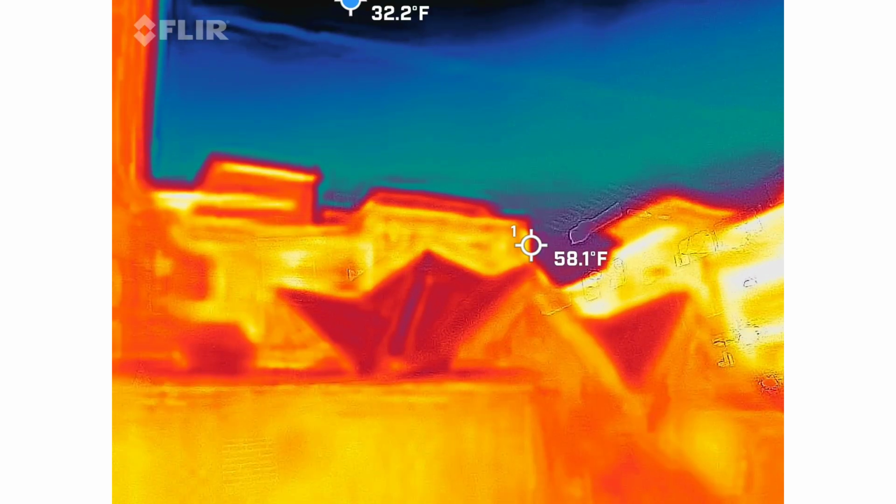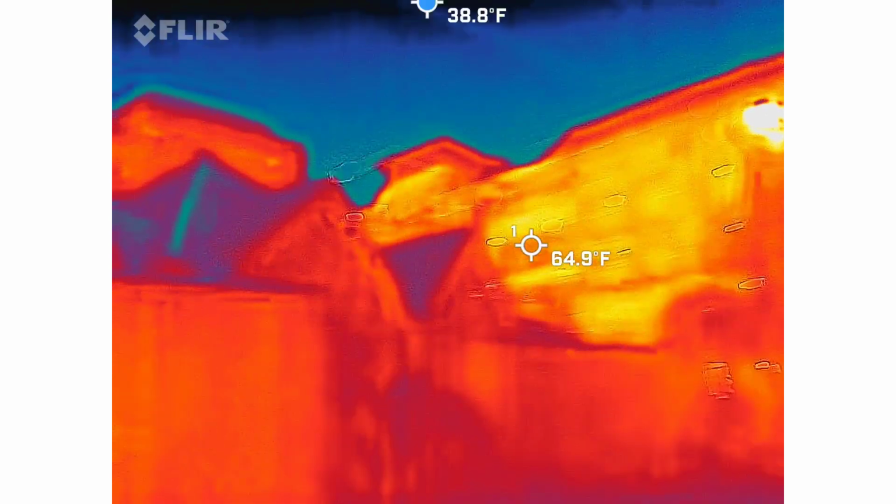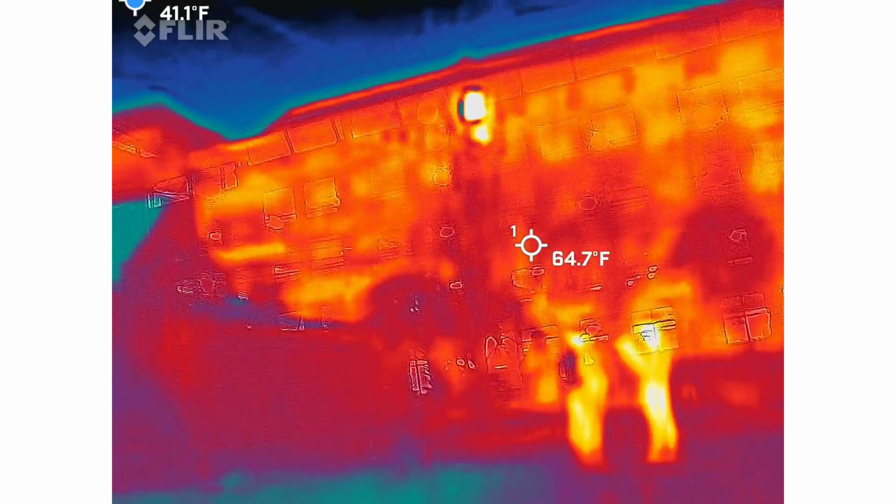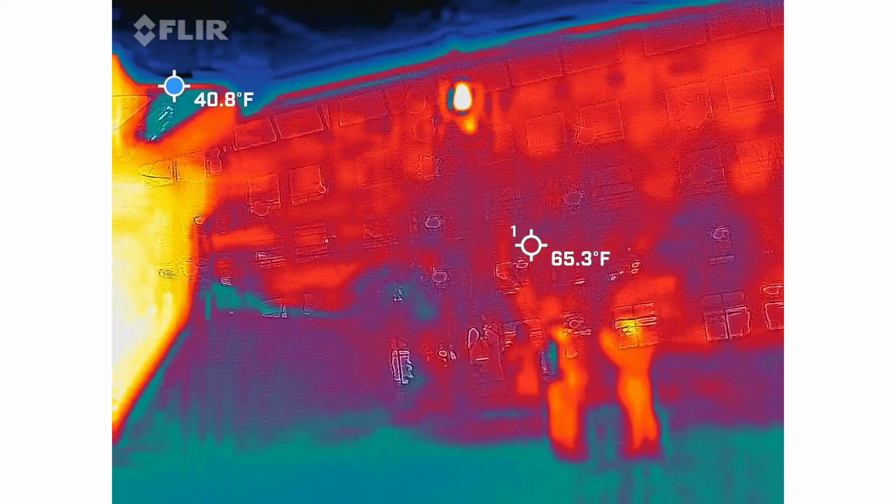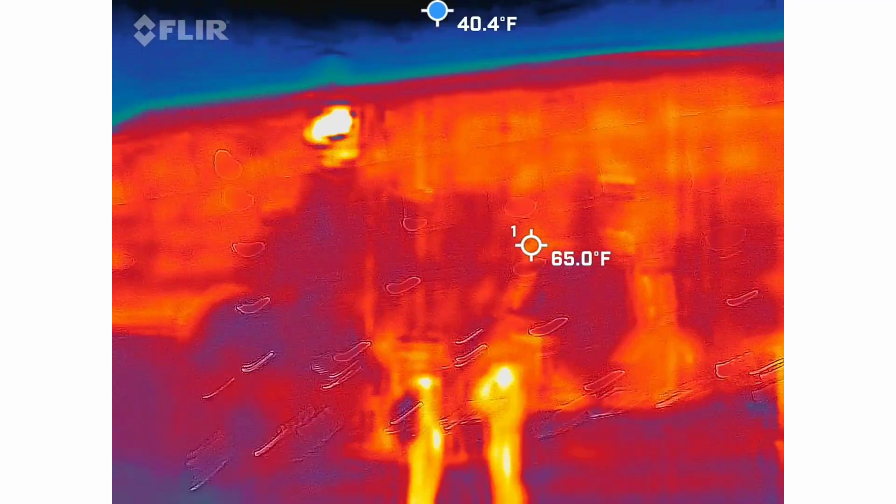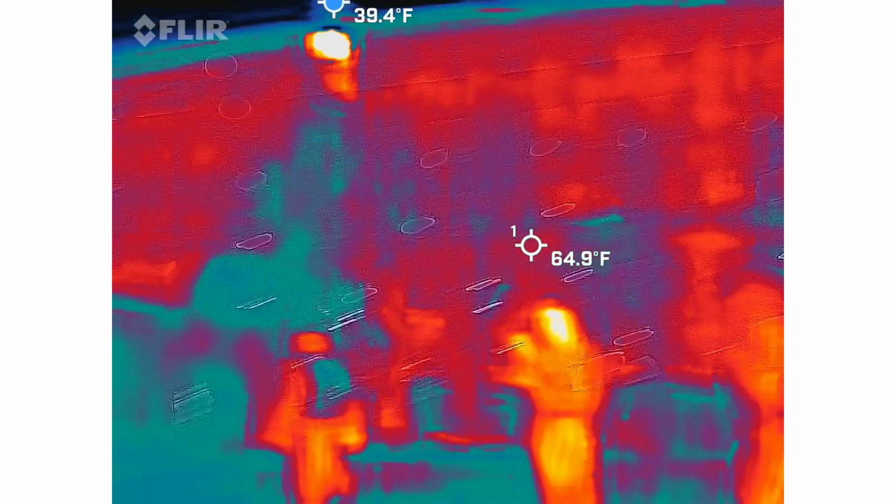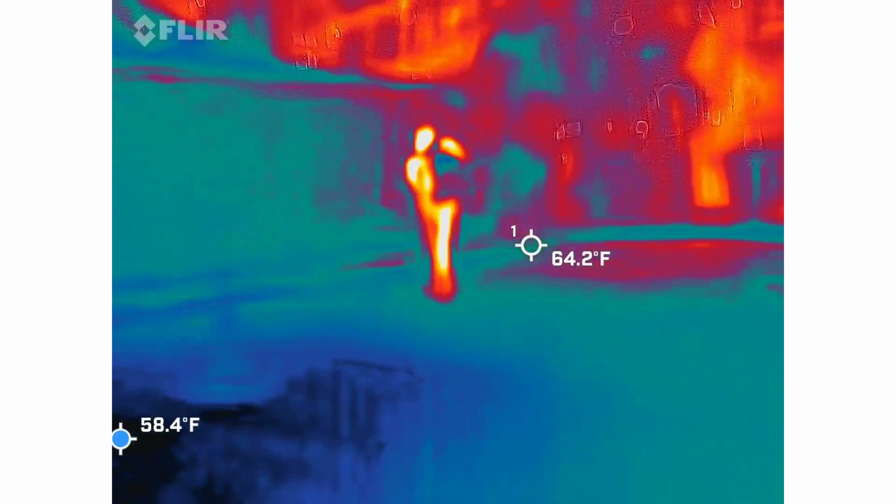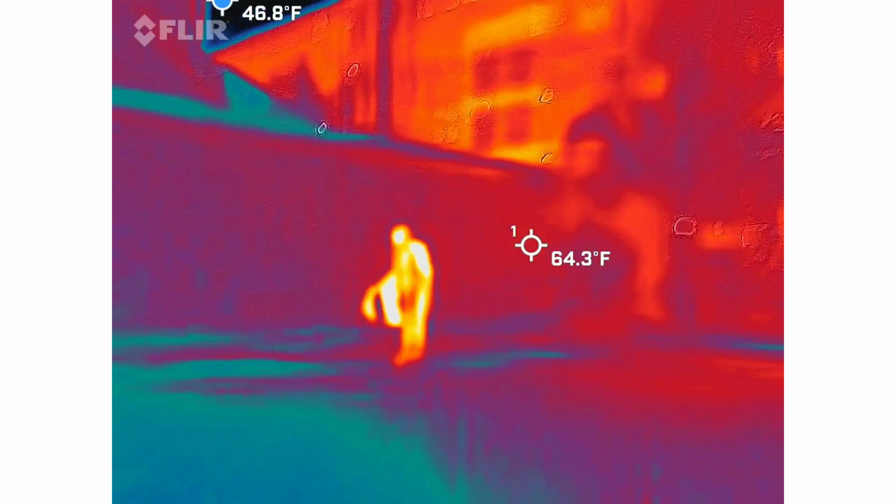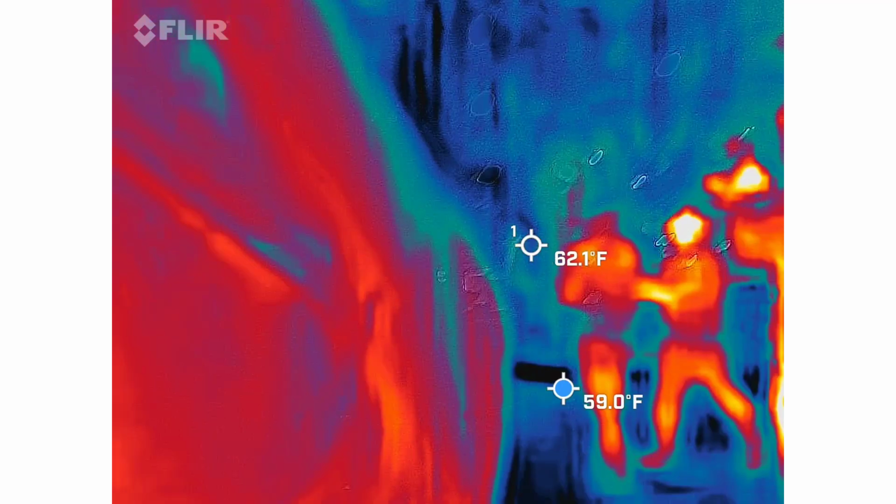All right, guys, let's rein it in. Let's see what we've got going on. See how dark yours is? Pull up that photo. I mean, it doesn't mean that there's not anything there. I just haven't seen it. Numbers, colors? No, nothing at all. So there you go.